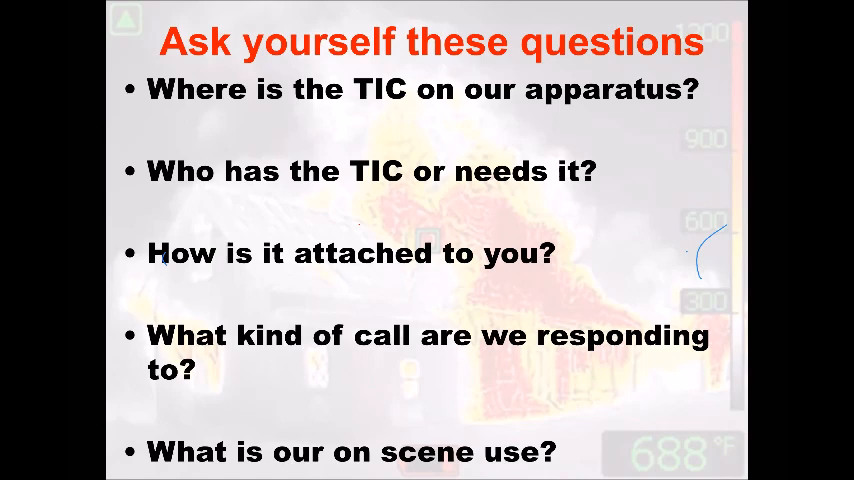Are they doing a search? Are they doing an attack? Are they doing a vent? Who needs a camera at that particular moment? One of the bigger things is, how do I attach it to myself? That's something that I'm trying to change, how I attach my camera to myself with my gear. I'm trying to go away from the retractable lanyards and toward a more secured strap or something like that. I've been kind of playing around with that.